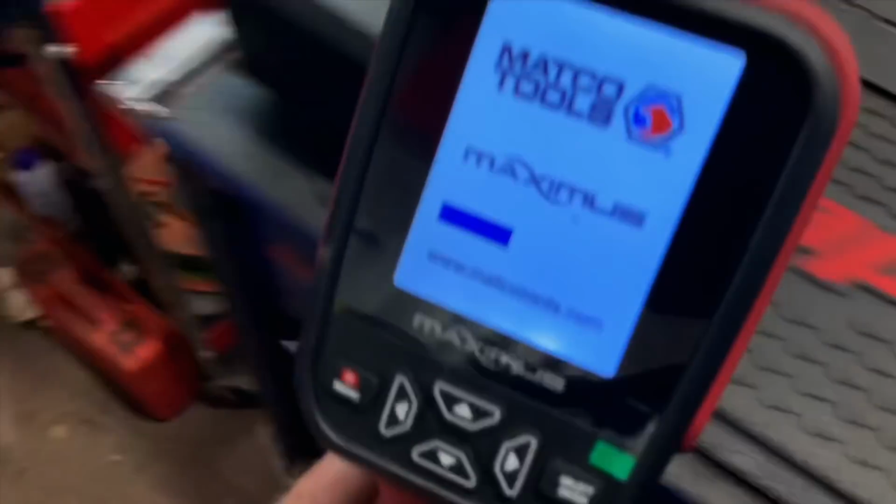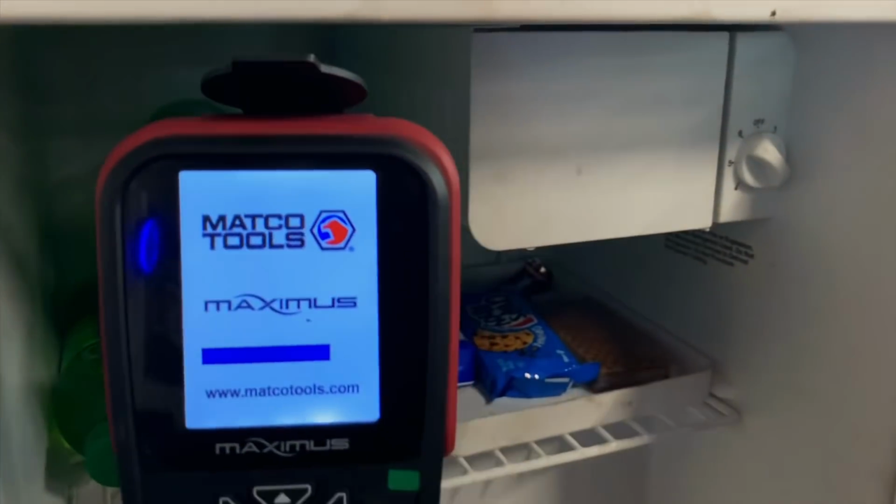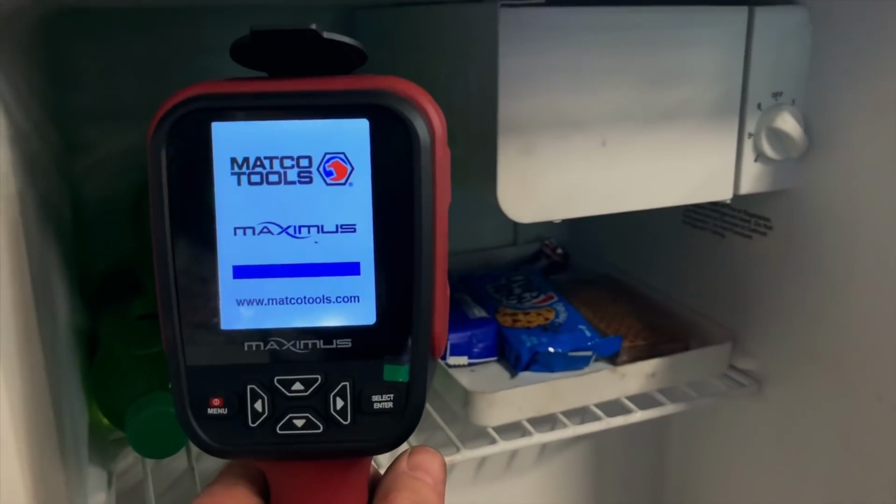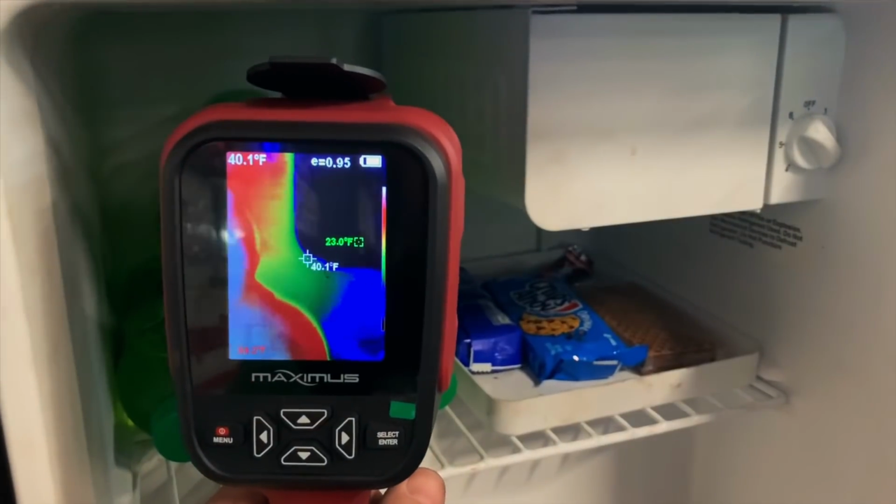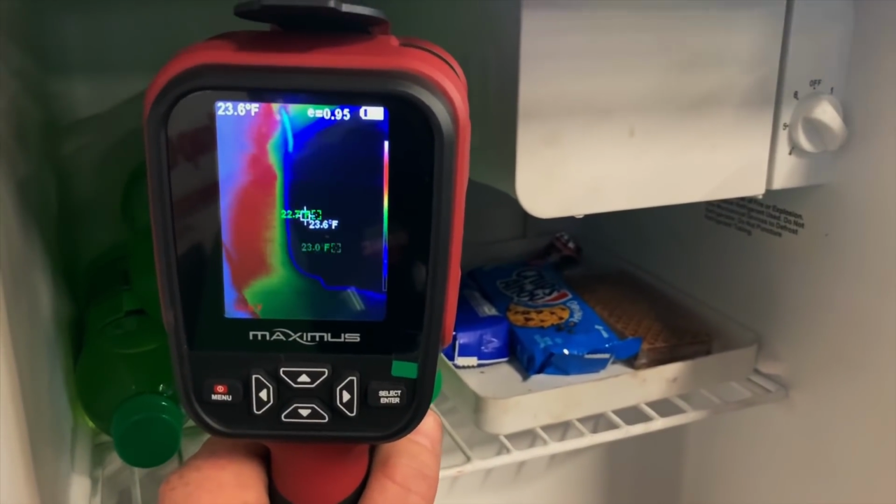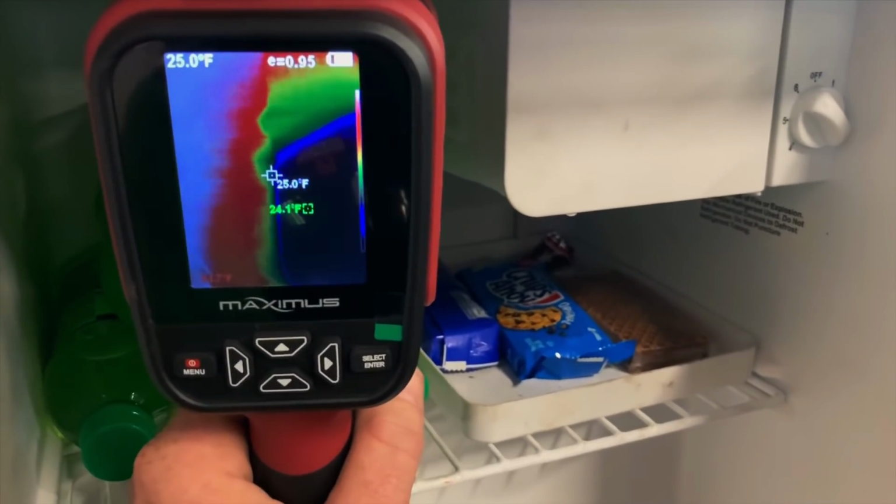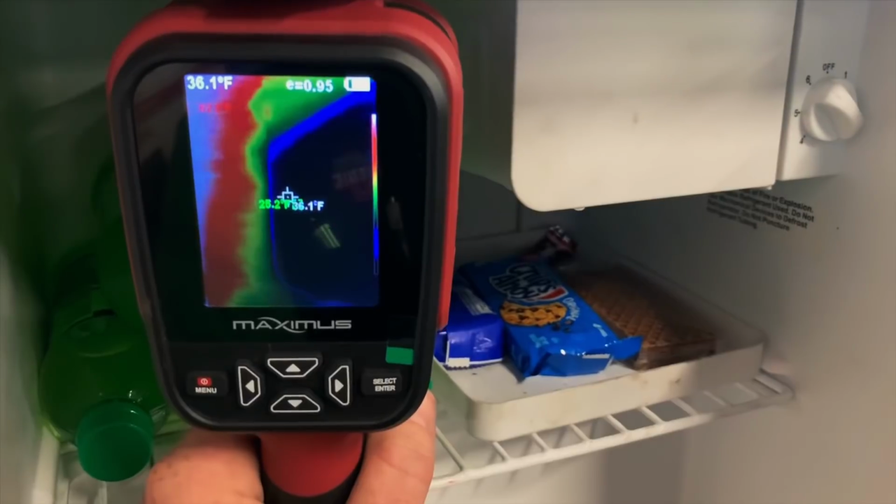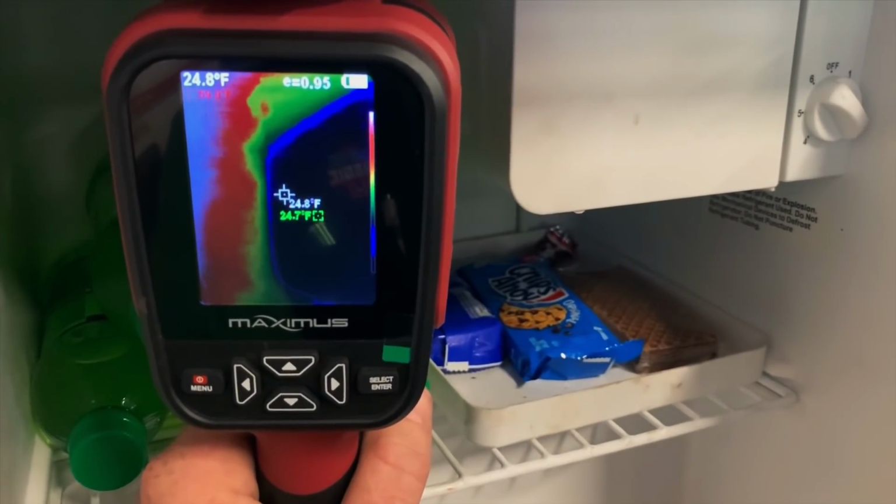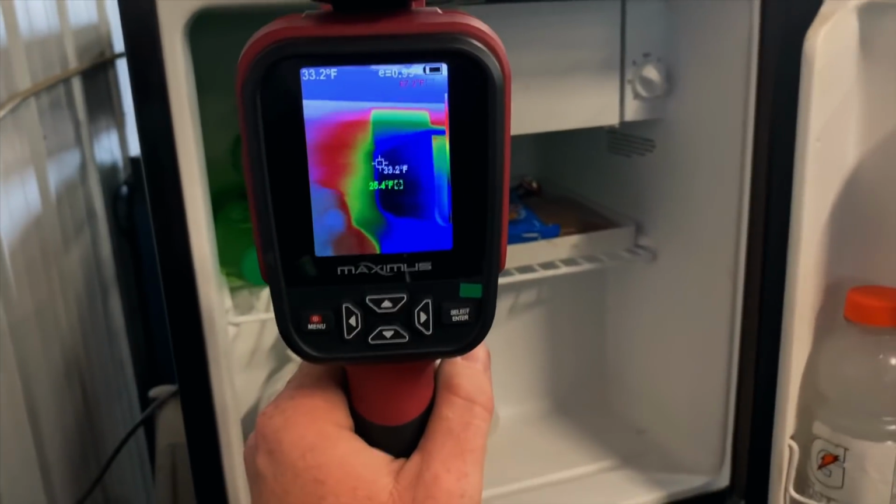Like, we looked in the refrigerator to see the cold spots. Get the Snap-on. Bill and his Mountain Dews. Yeah. Like, you can see right here, it's like 23 degrees. 24.8. And it's kind of hard to tell what you're looking at in here.